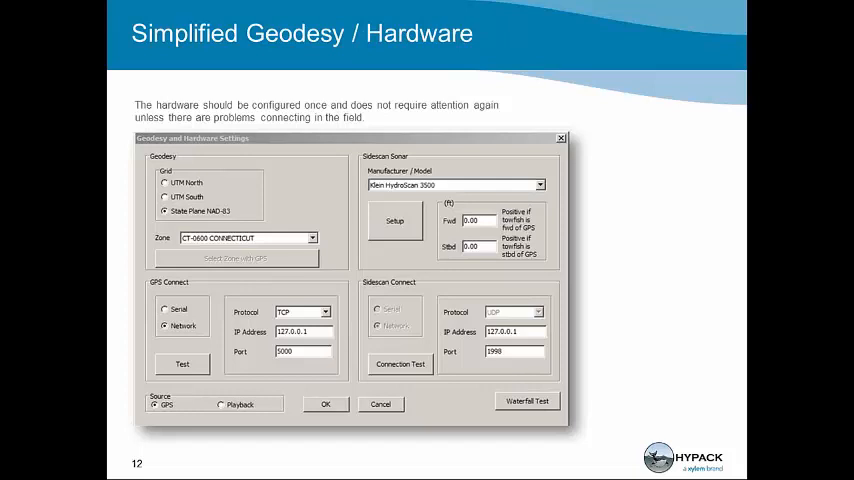Below the geodesy, you see the GPS Connect option. Most GPSs are going to connect either serially or over a network device. That allows us to talk to the GPS and receive the coordinate information that we need to better plot where we are. On the right-hand side, you see the Sidescan sonar and the Sidescan Connect options.